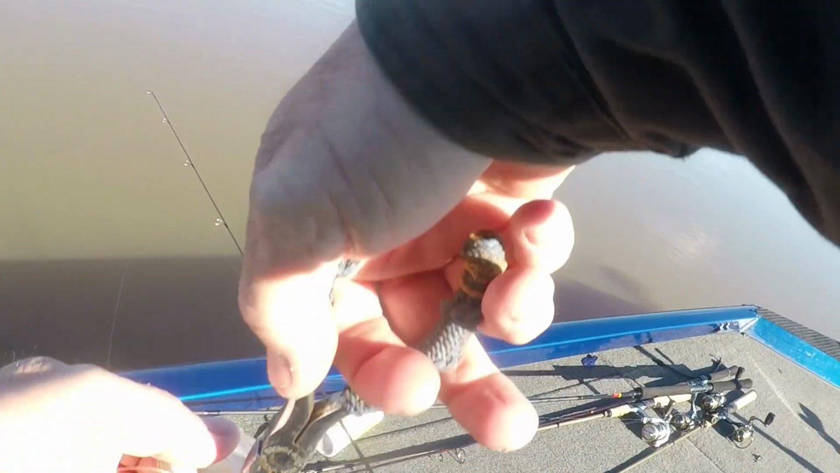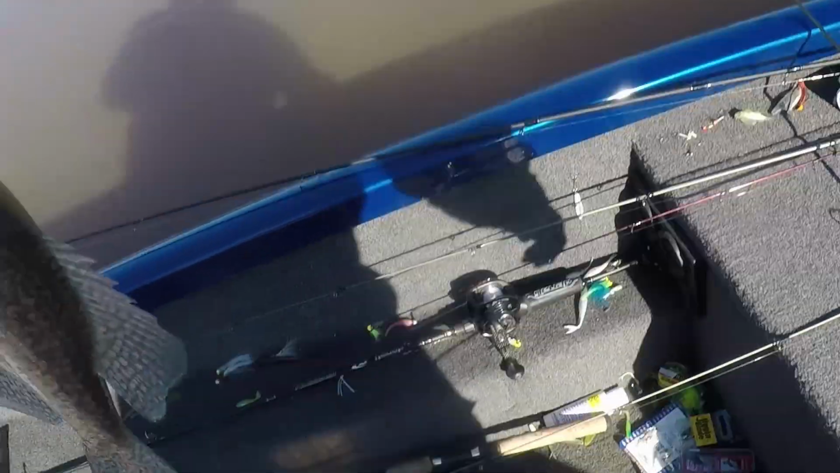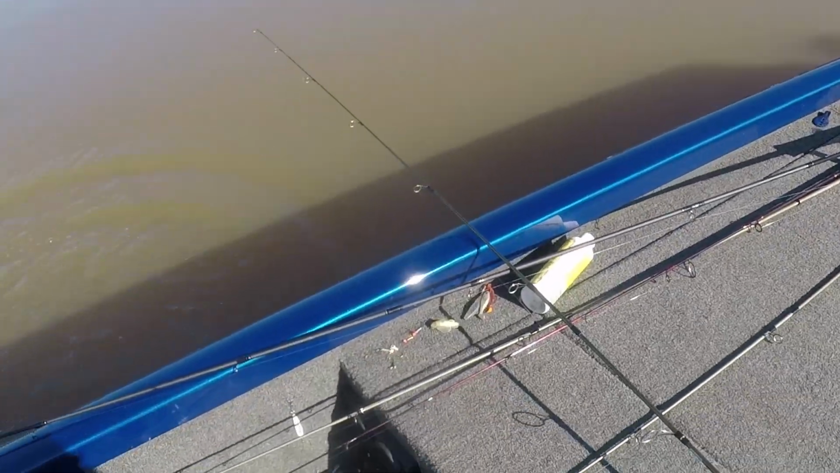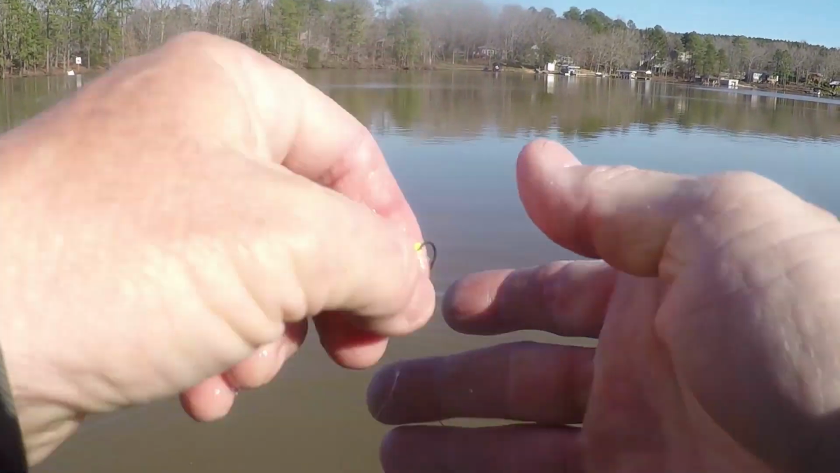Now guys, I caught all those crappie. What is the problem here? I'm sorry, fish. I can't get a hold of it. I got you. It was caught in a good place, that's for sure. Alright, I got it, guys. He's about 10, 9.5, maybe 9 7/8. I caught all those on the same Kietech. That's the first Kietech I lost. Alright.